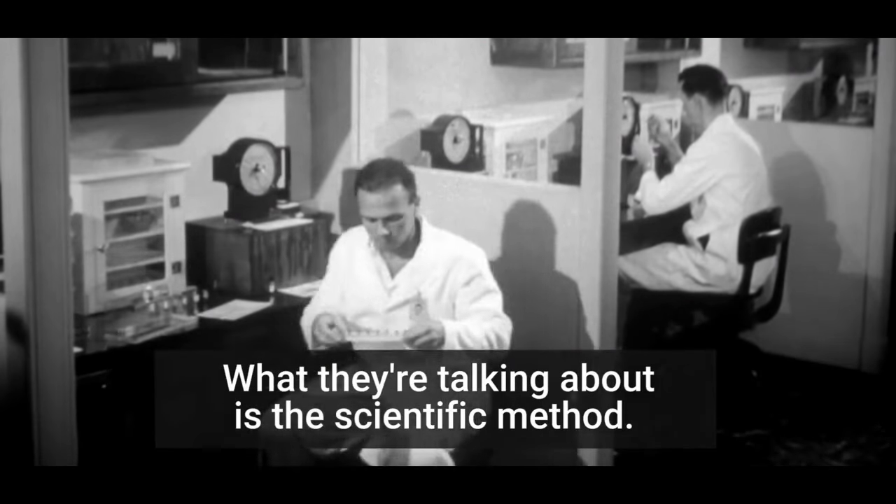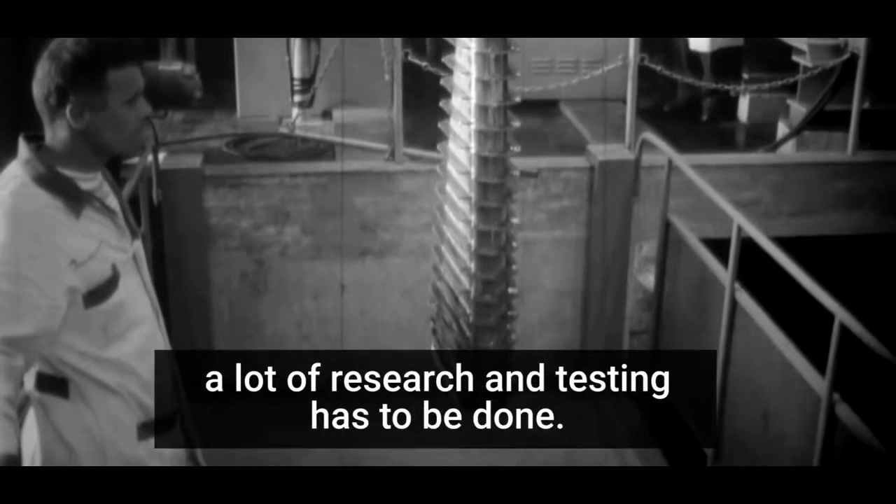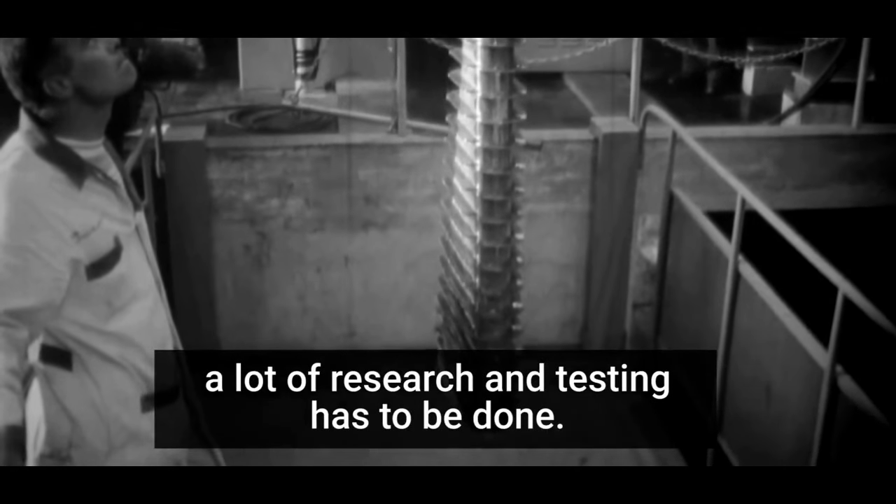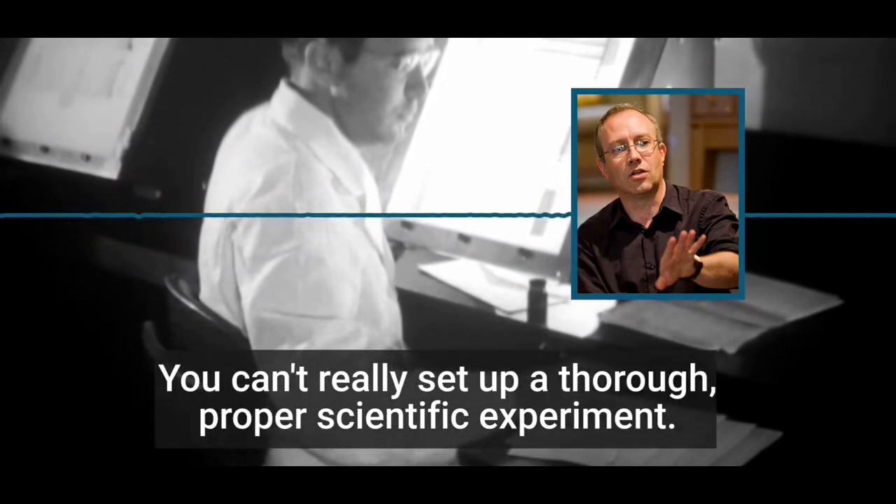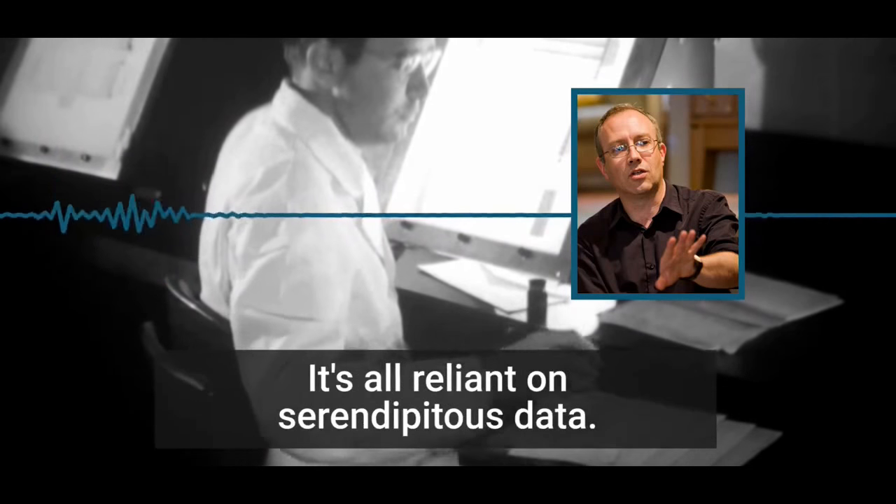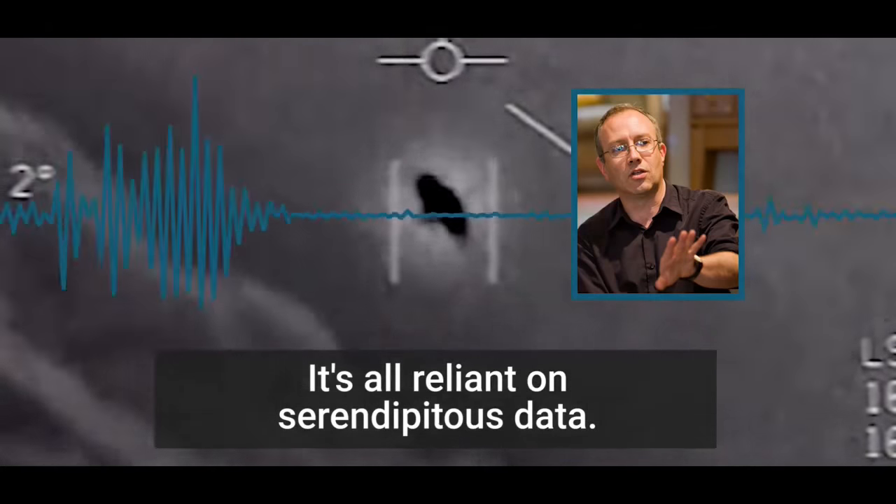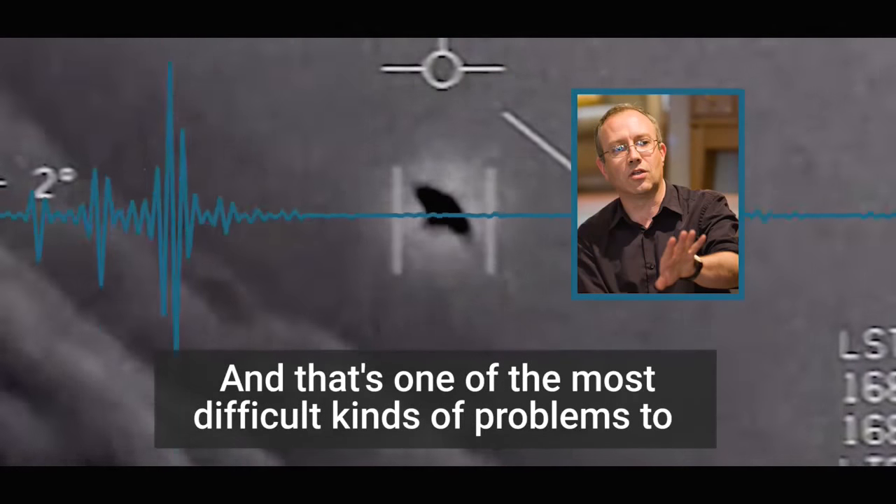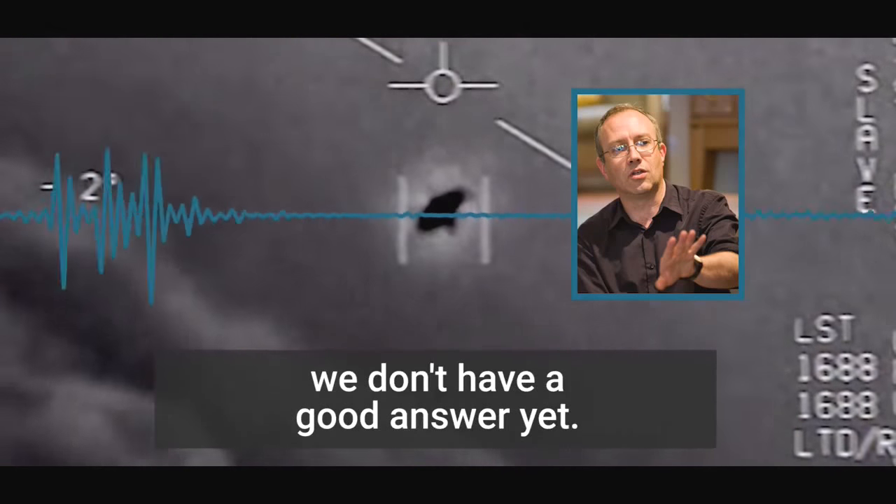What they're talking about is the scientific method. Basically, before scientists will accept something as fact, a lot of research and testing has to be done, and it has to take place in a controlled environment. You can't really set up a thorough, proper scientific experiment. It's all reliant on serendipitous data, and that's one of the most difficult kinds of problems to solve in science. So I'm not surprised that we don't have a good answer yet.